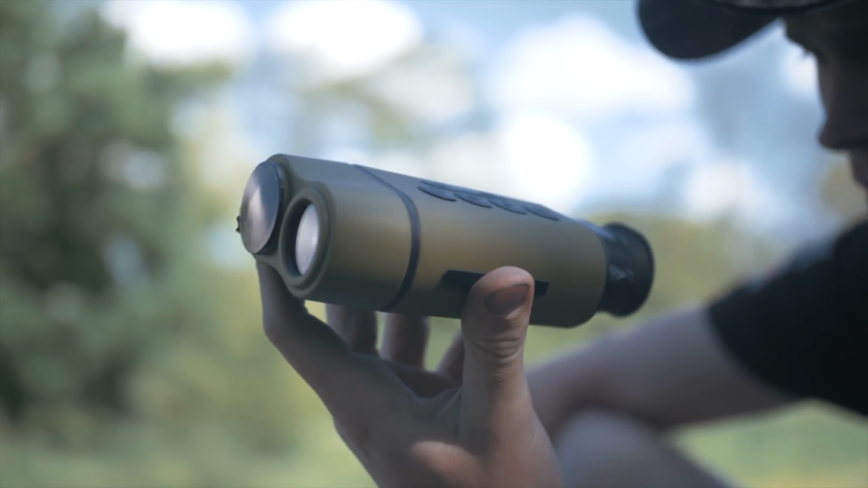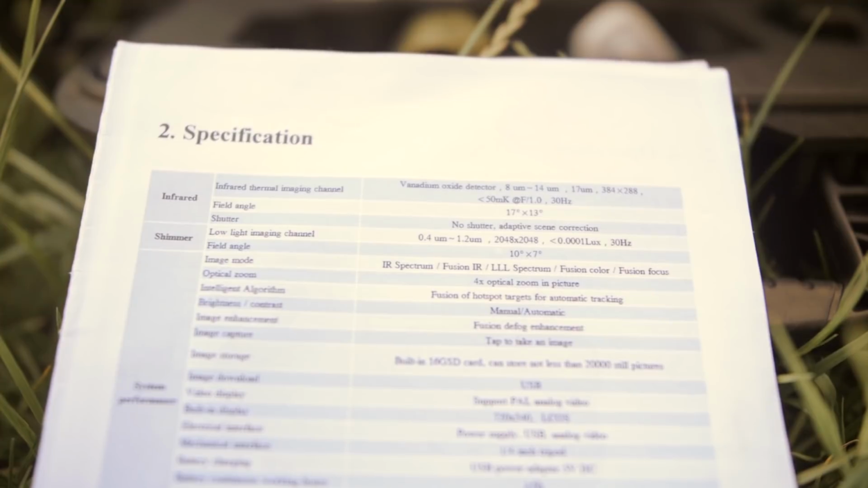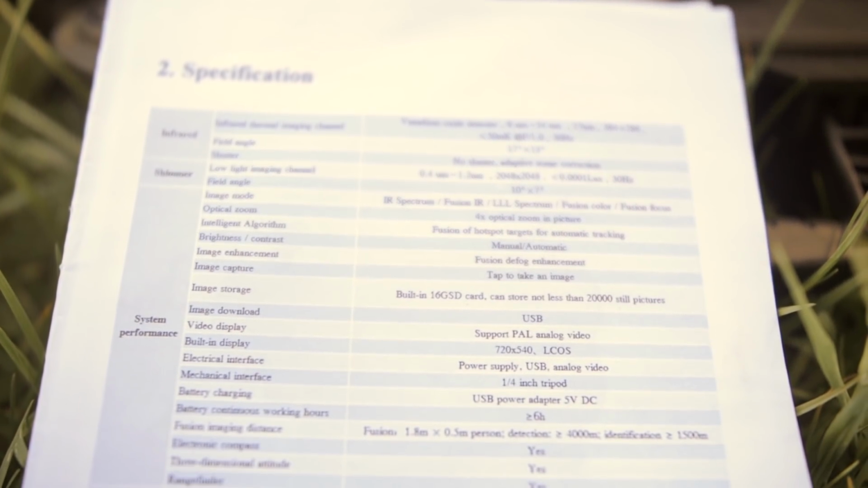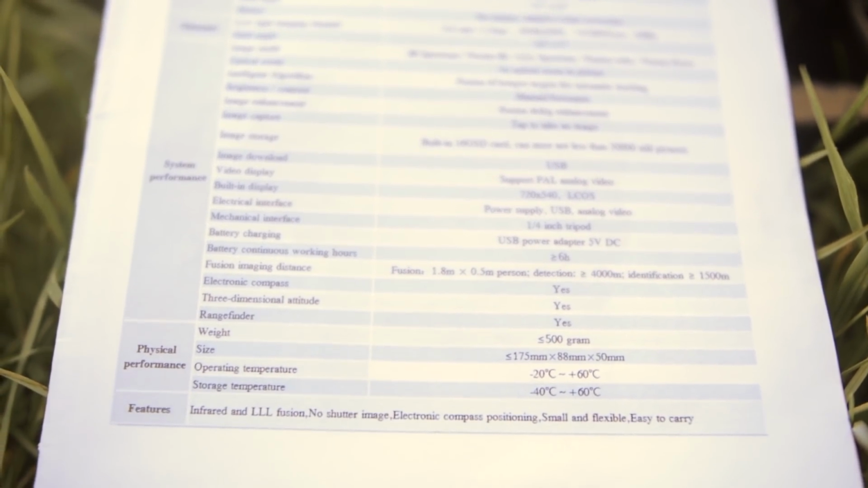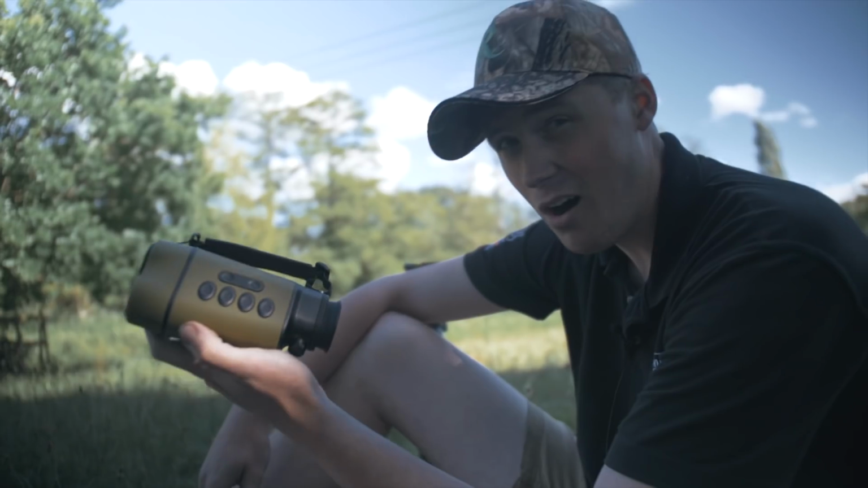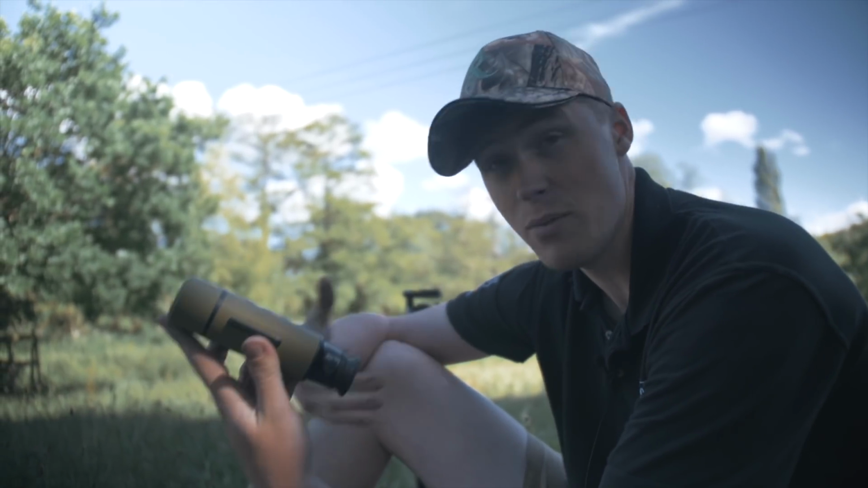is 384 by 288. So essentially it is identical to the Pulsar XQ38, which is the most popular handheld thermal unit in the UK. This unit is going to be £2,400, so it's a very similar price to the XQ38. I own an XQ38, so this really for me was about seeing whether it measured up.